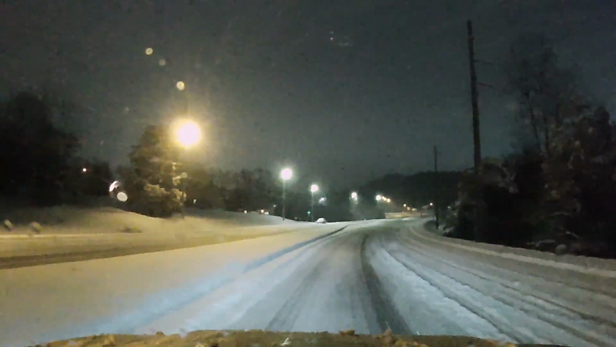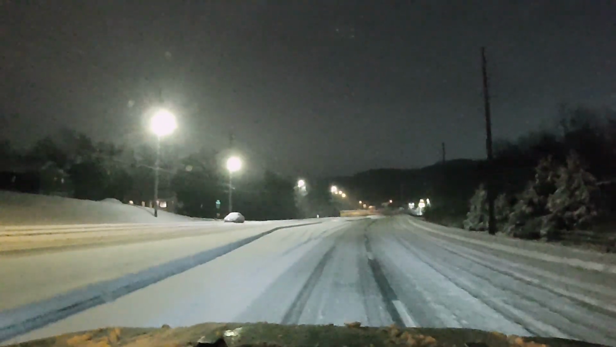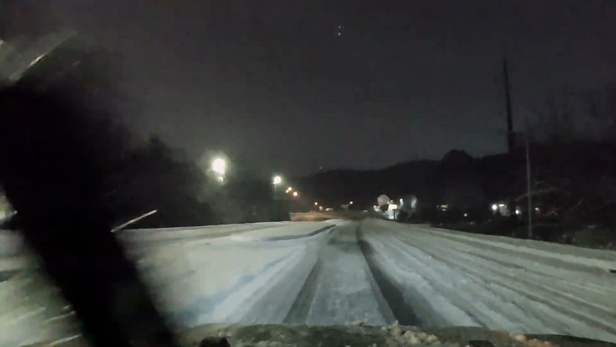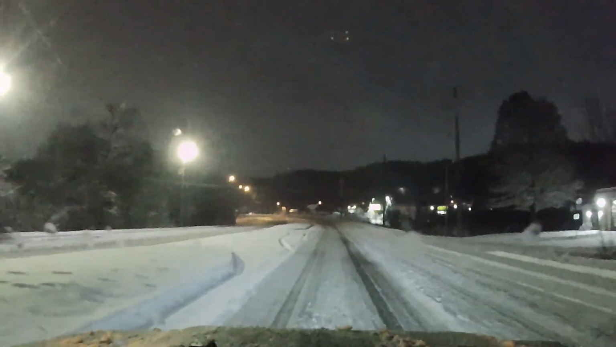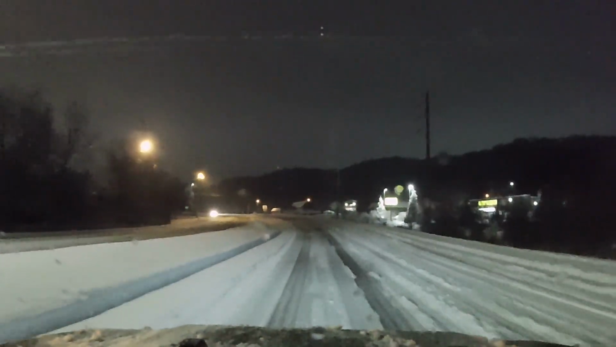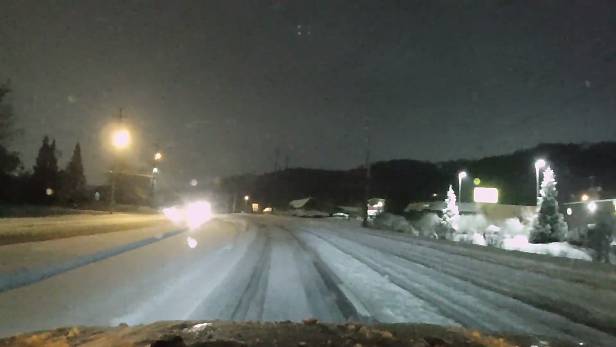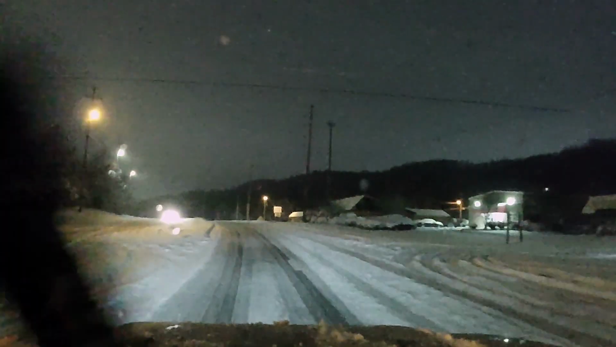There we got another guy in the shoulder. He's been there for a while. He's got a bunch of snow on there. Definitely some sleet. Not great.